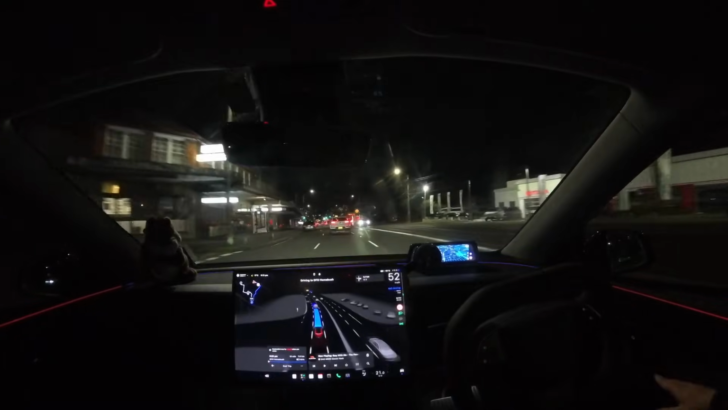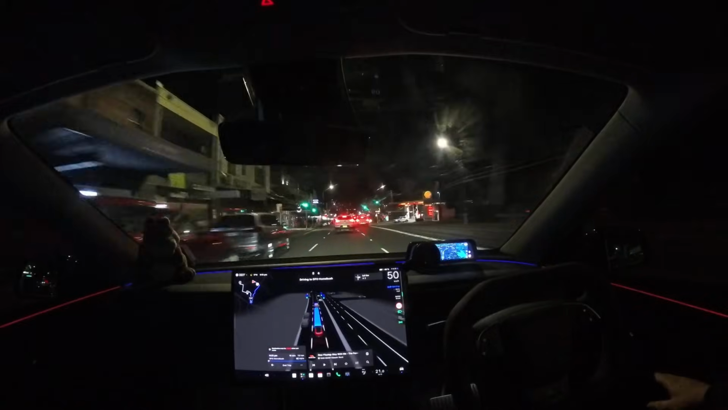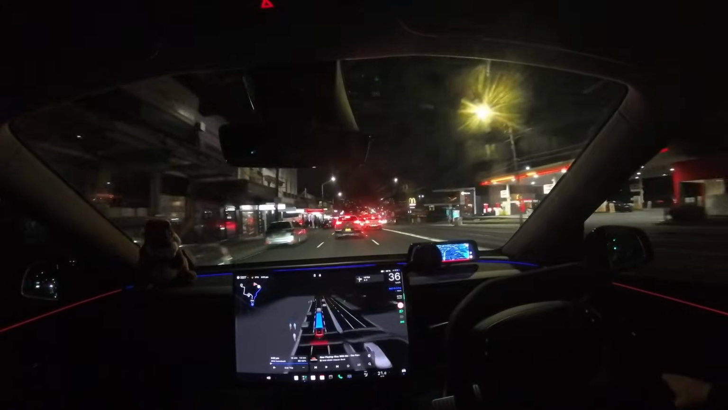Wow, that was pretty quick. So now it's actually rerouting. It's actually telling us the destination where we're going to, which is really handy. And we'll see.